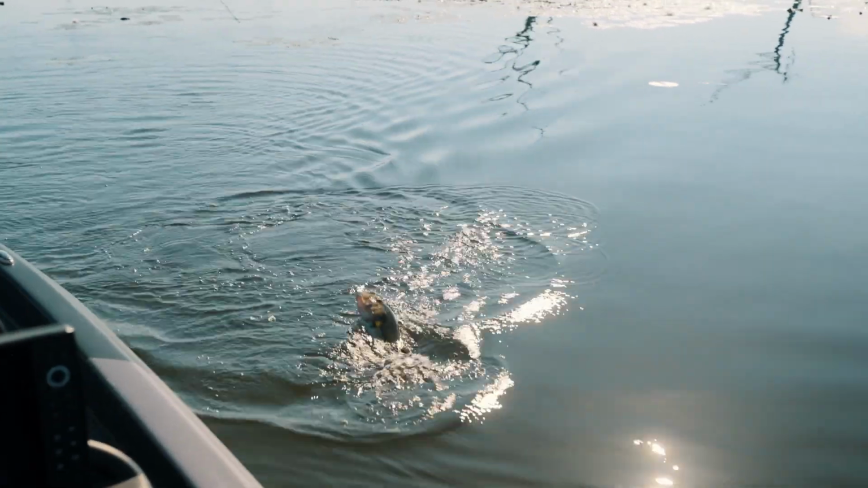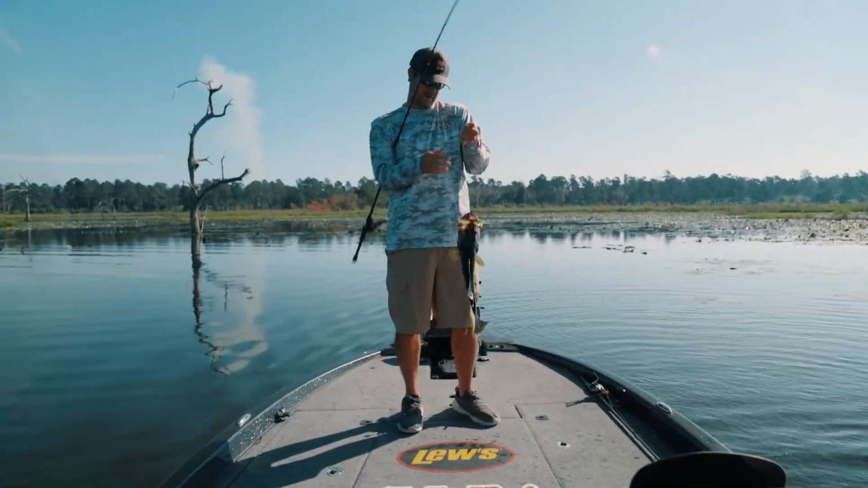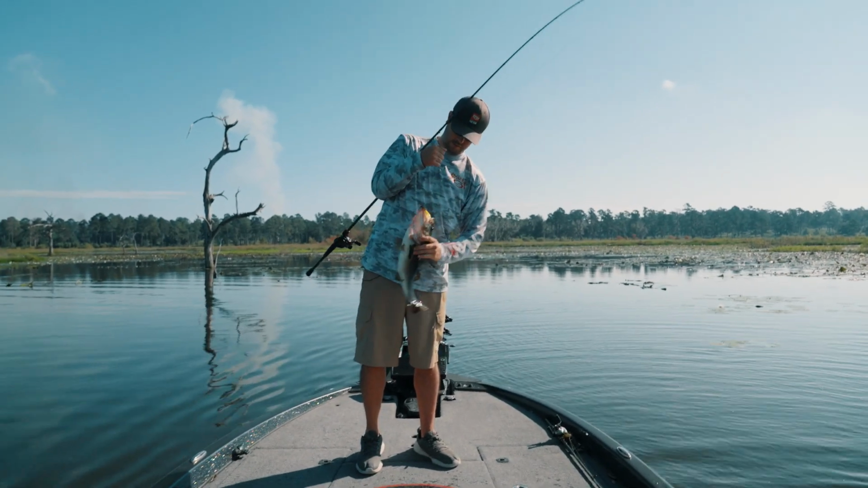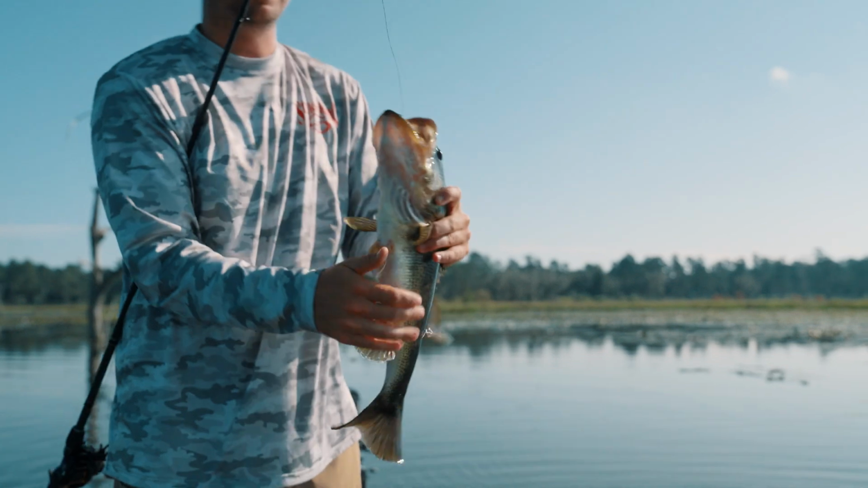Gosh, he ate it too. Look at that, there you go. Skinny one, but look at the way he ate that Hybrid Hunter. Gosh, what a cool bite.